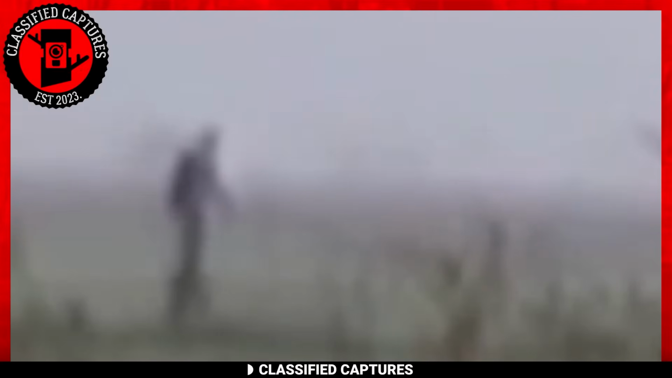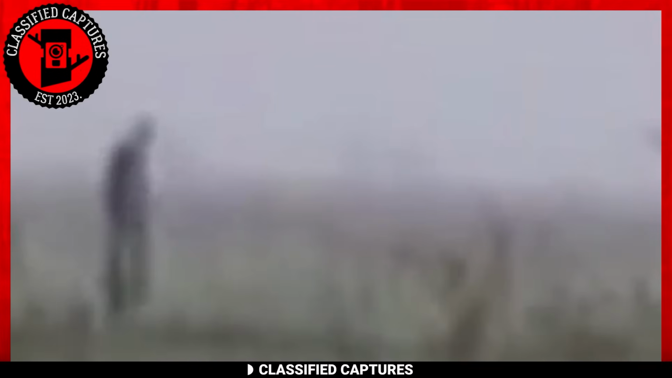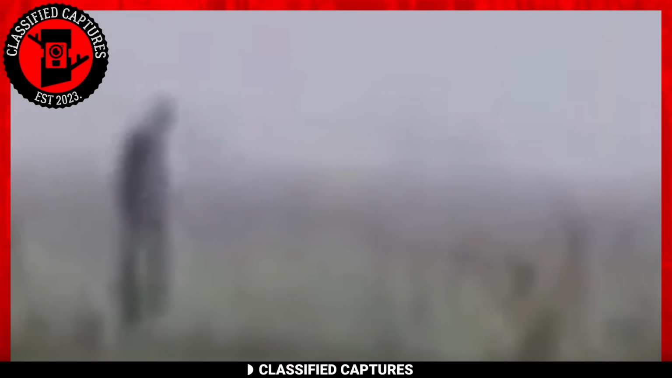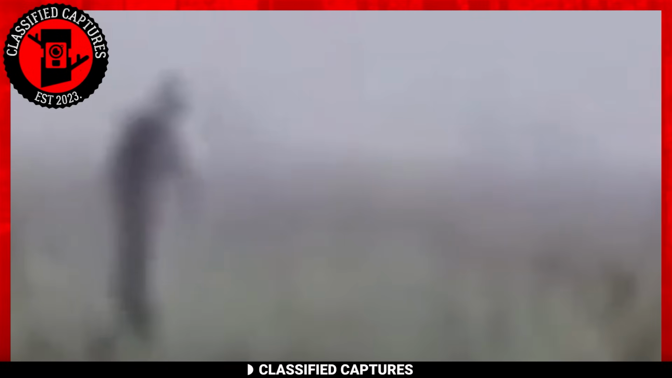The obscure nature of this sighting leaves us with a host of possibilities. Could it be a manifestation of the legendary Slenderman, a cryptid of some kind, or something entirely different? We can't say for sure, but would love to hear your thoughts. What do you think that is?